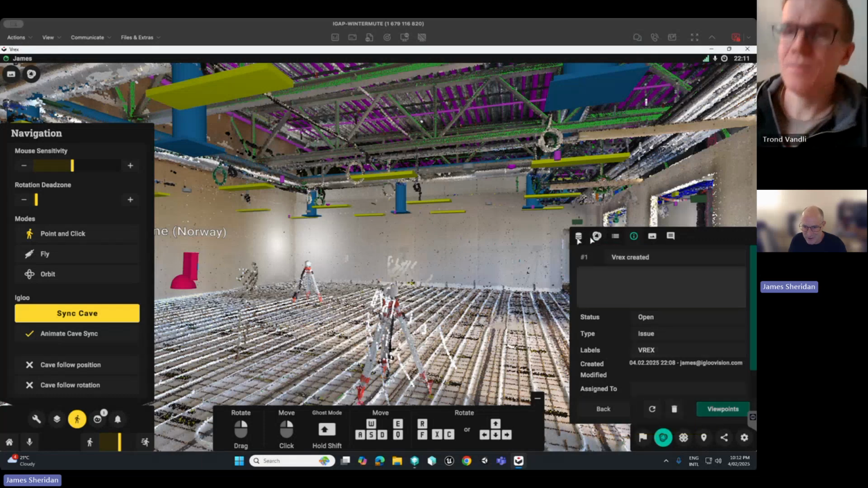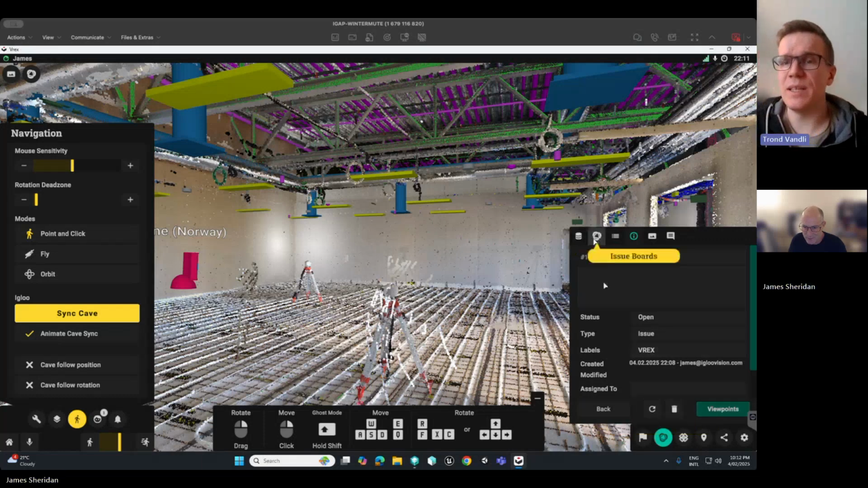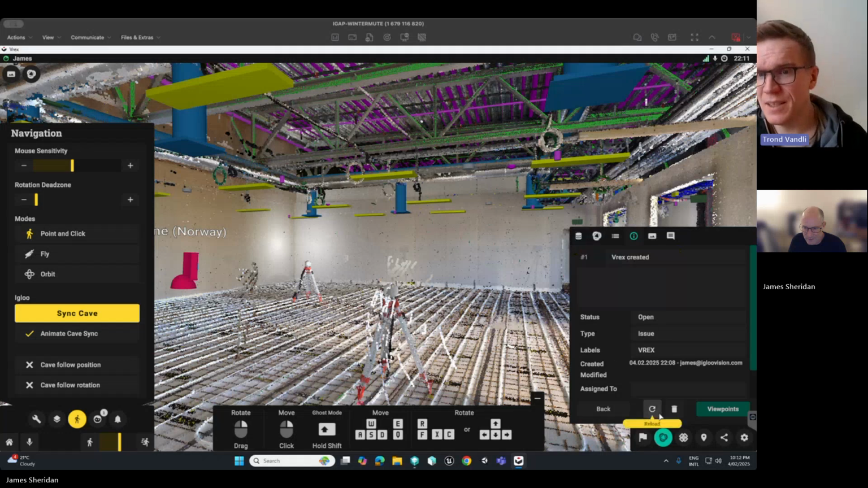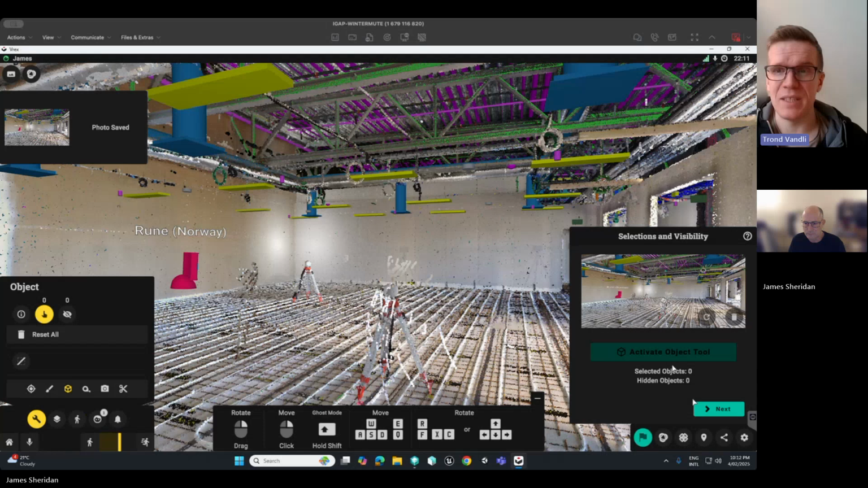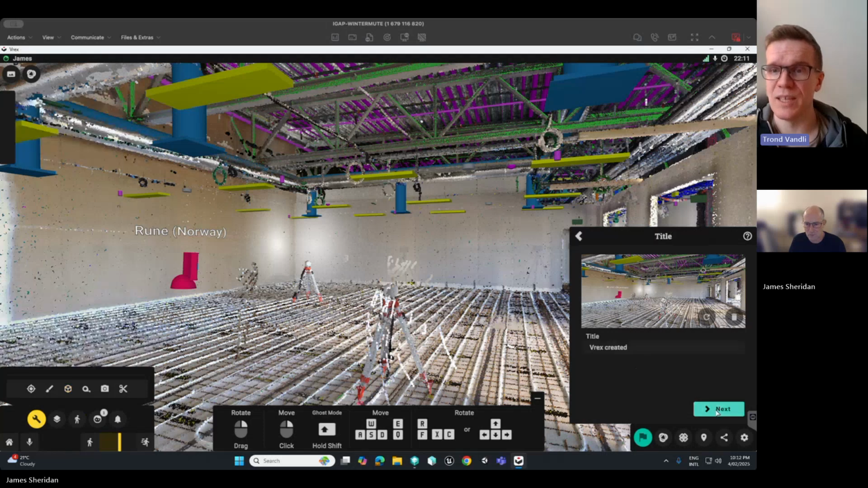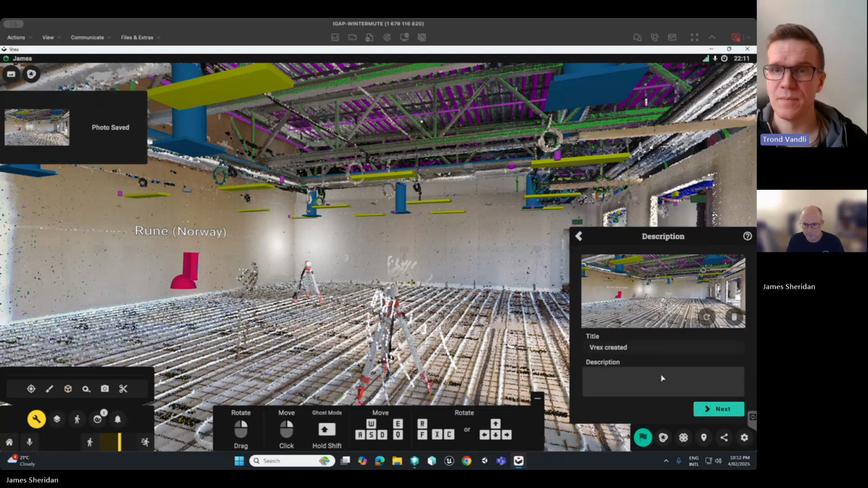No, what do I create? A new one? Yes. So when you create a new one, you use the flag. So that you have the flag. Oh, there we go. This is just a guide to create a viewpoint from scratch. It's just the first time when you haven't defined the BCF source, it talks you through creating the BCF source first.